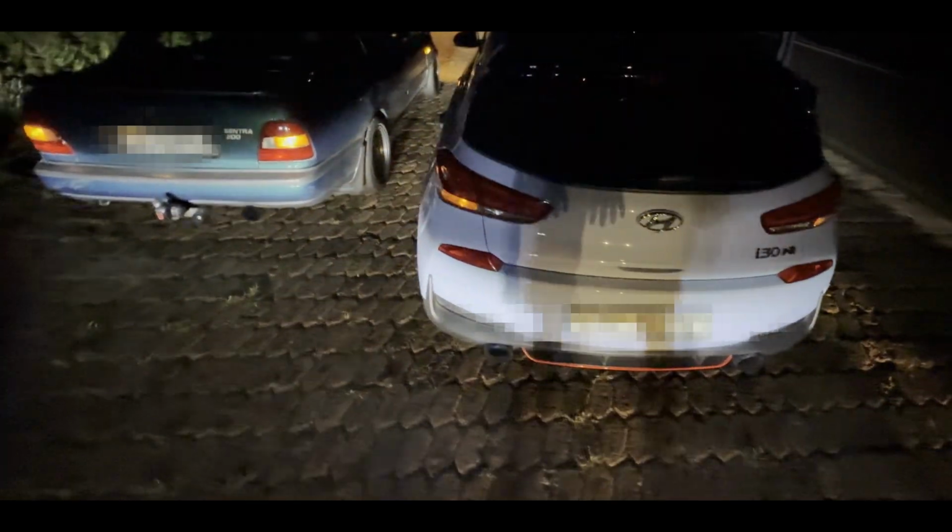Yeah, this i30N, it's super cool. Why would you even buy a GTI if you can have this? I would much rather have this than a GTI every day of the week. And then the FL5, doing FL5 things, looking ominous in black.